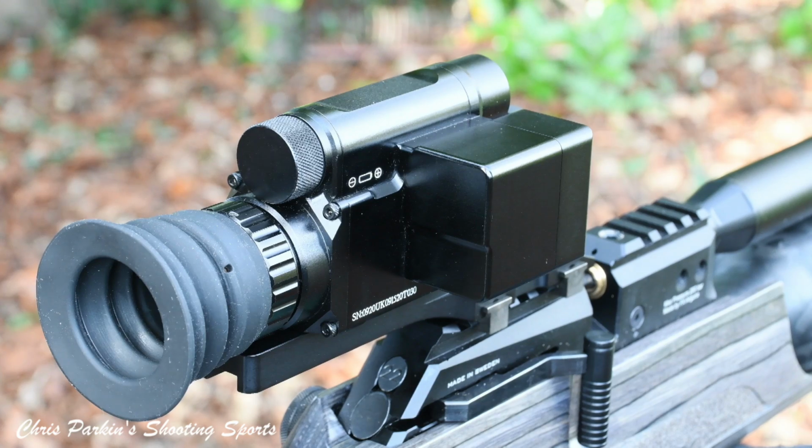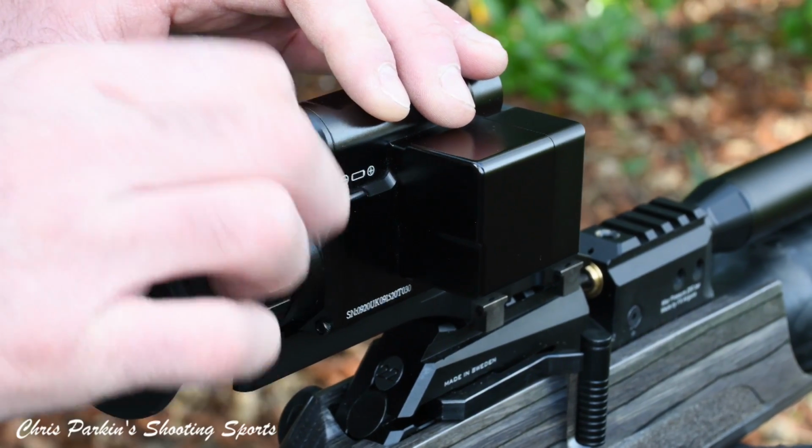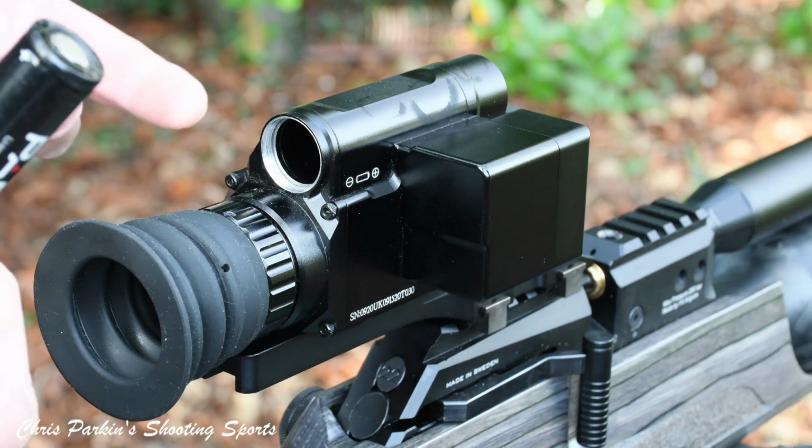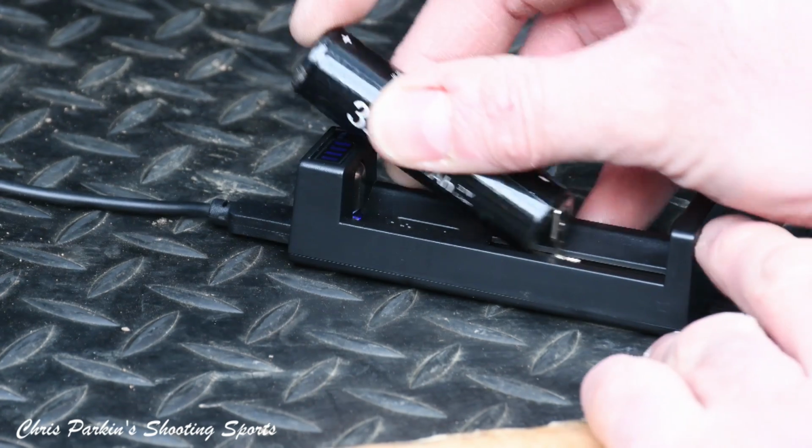The unit's supplied with an 18650 battery and charging unit. It fits underneath this nil cap on top of the scope. Simple. The supplied battery charger is USB compatible, so it's easy enough to leave it in your vehicle on charge if required for spares.